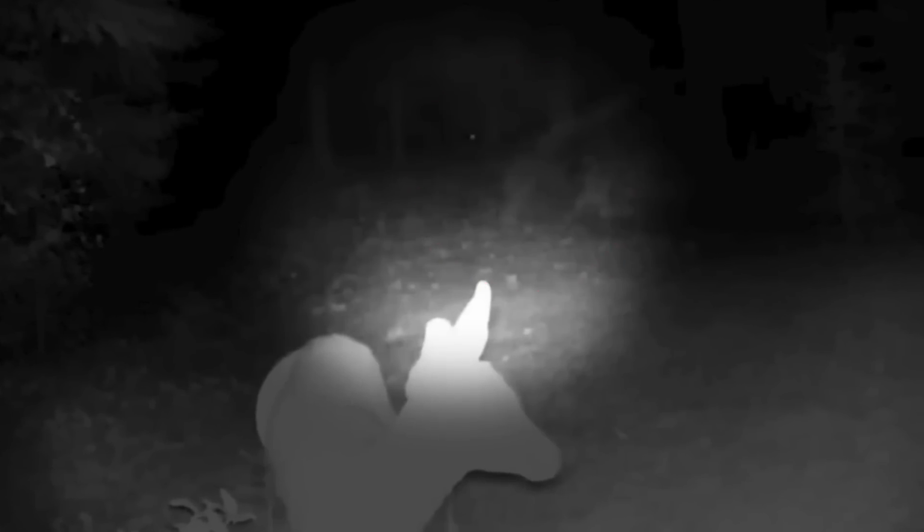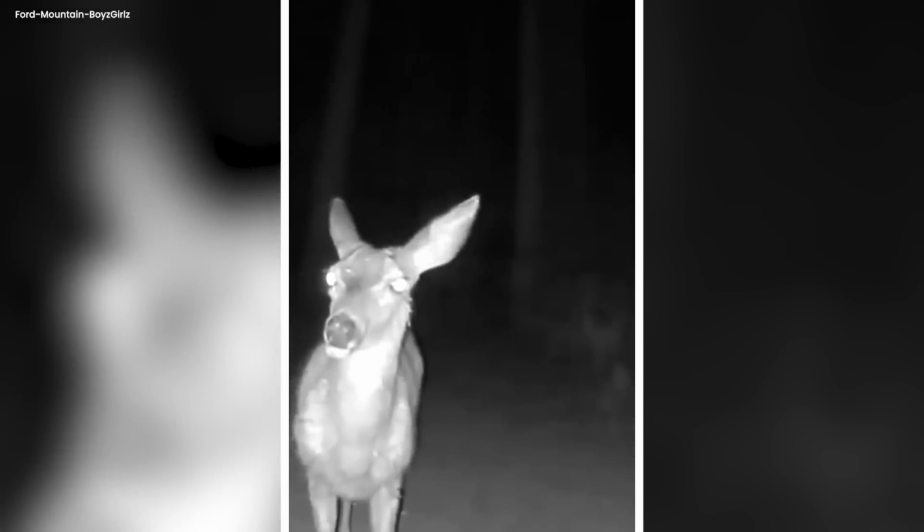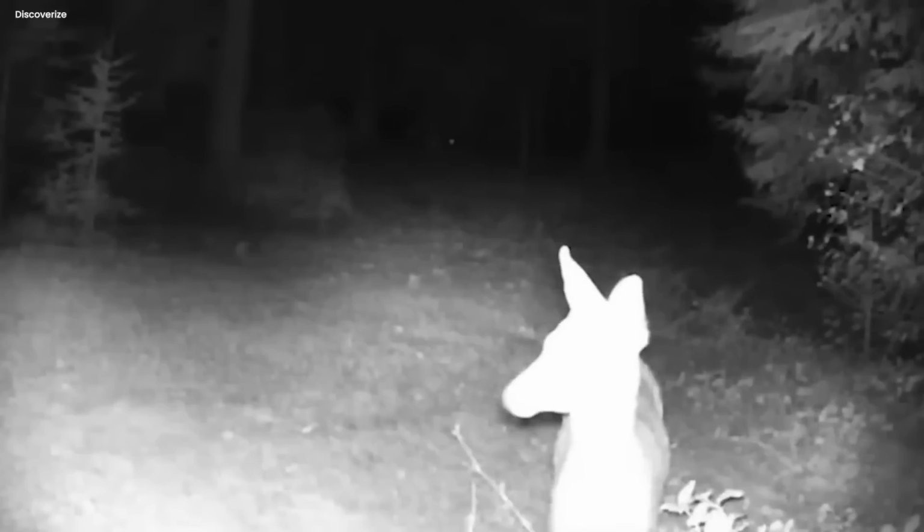As it got closer to the camera, its intentions became even more baffling. Instead of just passing by, it stood in front of the camera for a while, casting a terrifying monstrous shadow, and then suddenly disappeared. The figure's features were concealed by impenetrable darkness, leaving nothing but a sense of impending dread.